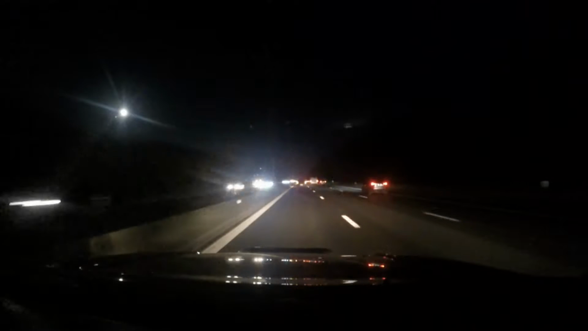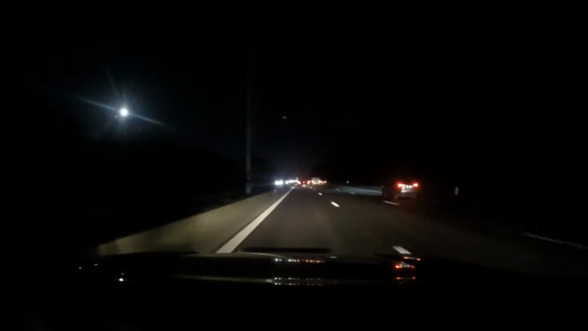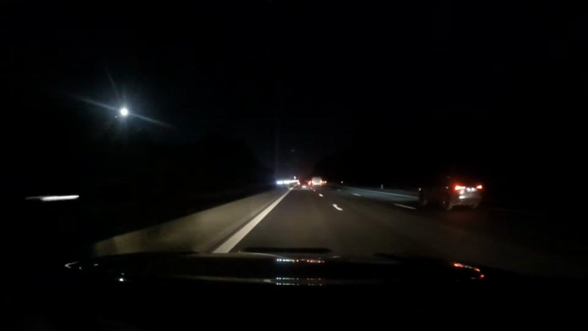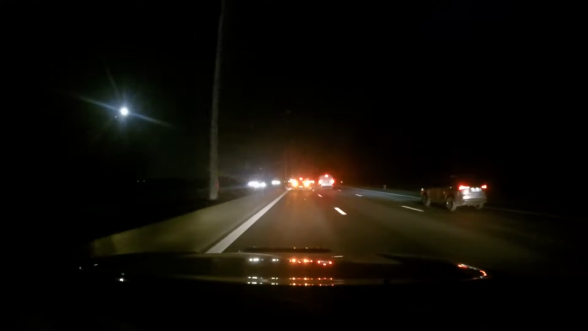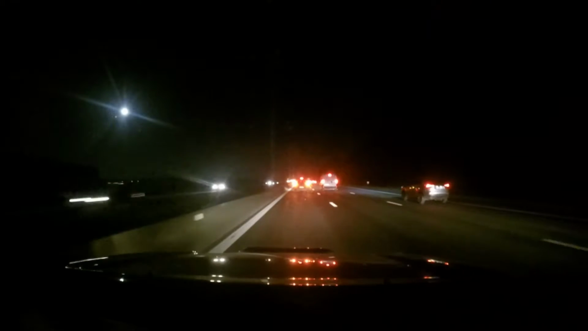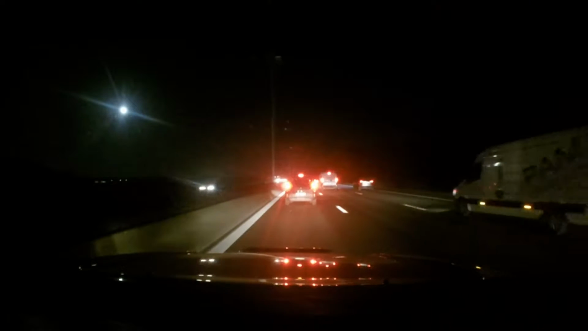What's going on? All of a sudden everybody's on the brakes, just doing 70 now instead of 120. Oh. Well, if I'm actually paying attention to my navigation, it says it's a traffic jam. Oh well. Fun. Let's spend some time here then.